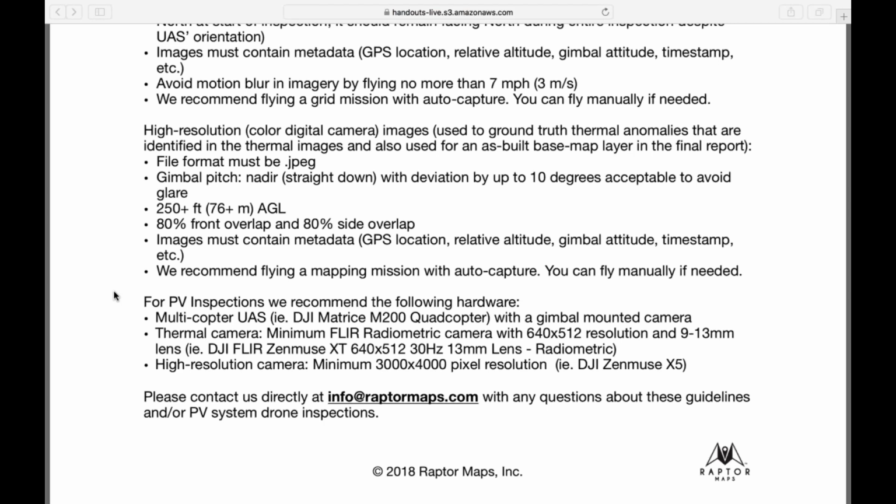We do have people that try to prove the concept using a lower imaging camera, maybe a 120 imager, to see if they can do it. That's fine. But if we're going to do it in this capacity, which Raptor Maps is going to help us get to, we try to keep it at a high level of professionalism throughout the whole process, even to the presentation to your own customers, and that's pretty important. So that does come with a cost.